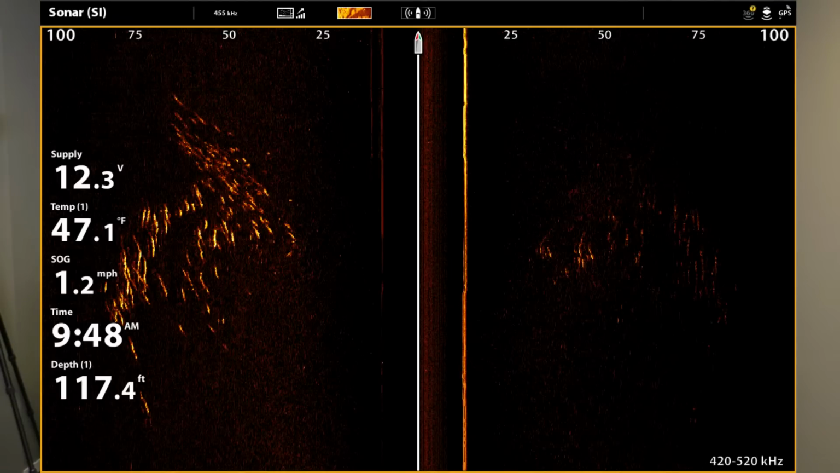Okay, let's talk some kokanee here, side imaging. So right here, guys, a couple things to point out. I'm running the 455 kilohertz, and you can actually use your side imaging in the lakes and in situations where you're never going to pick up a fish on sonar. One thing that happens in our local lakes is that these fish are a lot of times on the surface. And when they're on the surface, your boat is never going to drive over the top of them, and you're never going to see them on sonar.